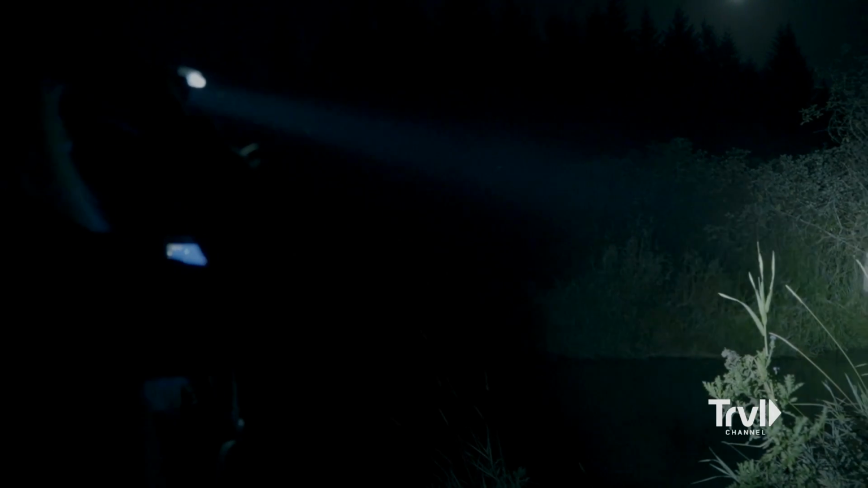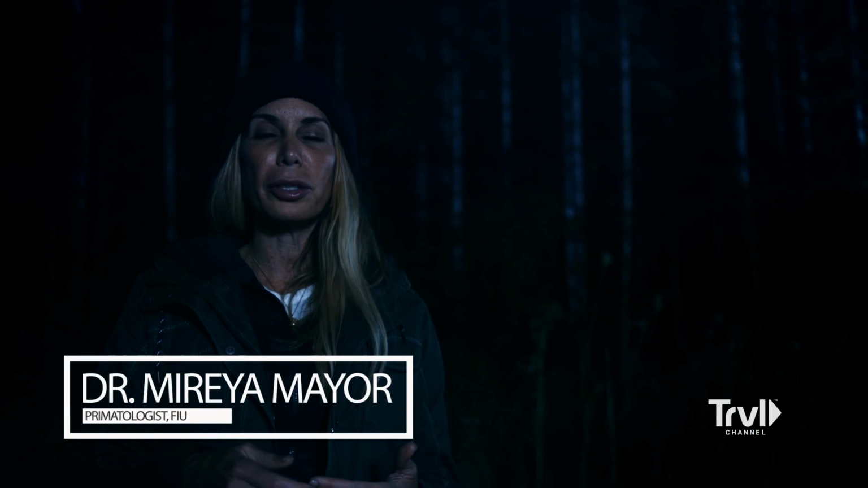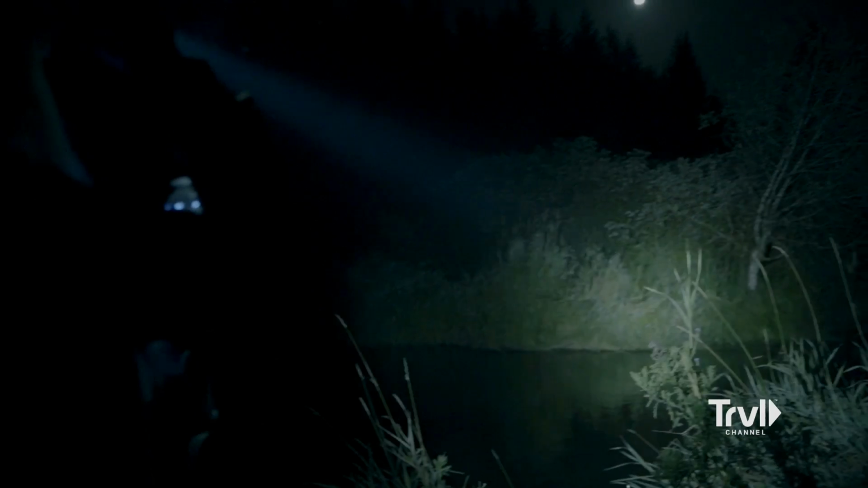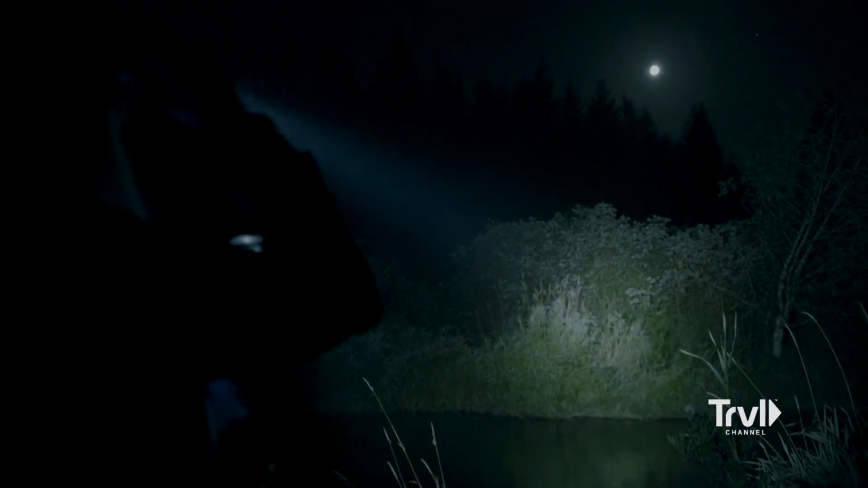Oh my God. It's gone. I know that this animal was standing behind the bush because when I turned on my flashlight and flashed it across the river, there was nothing there. I still had the heat signature on the thermal, but there was nothing standing there.